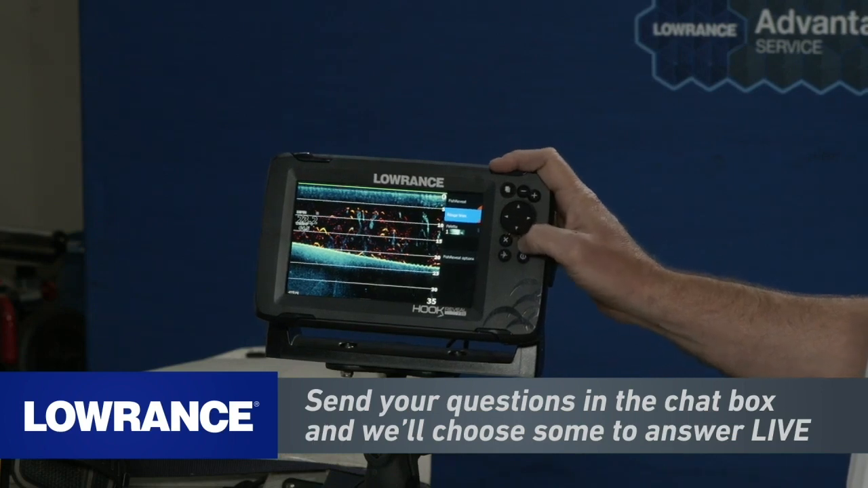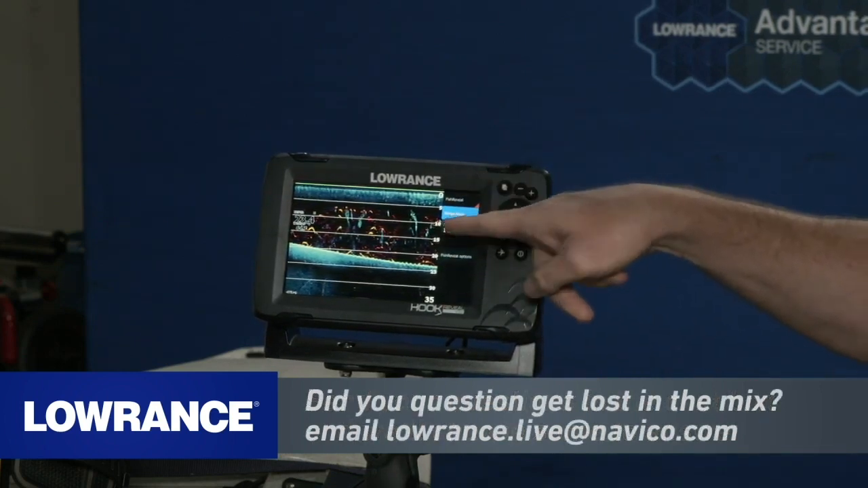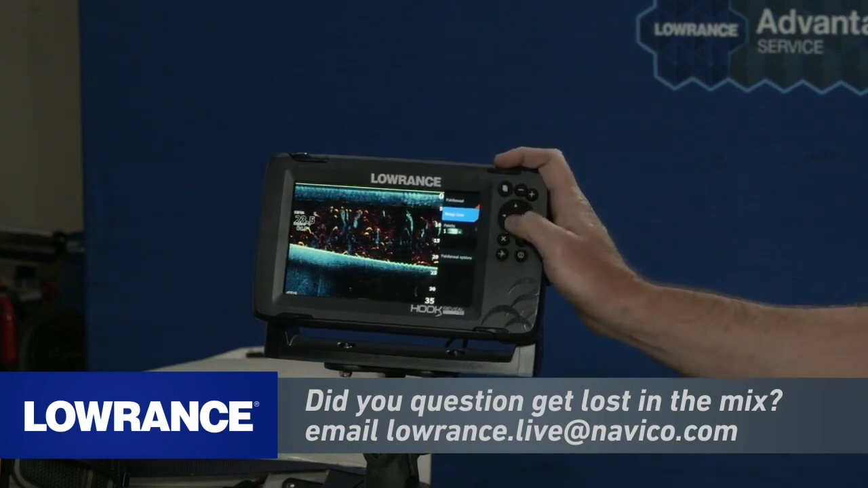In here you have range lines if you want to see how deep something is at a glance and you don't want to have to try to look over here and go over here. You can turn range lines on.